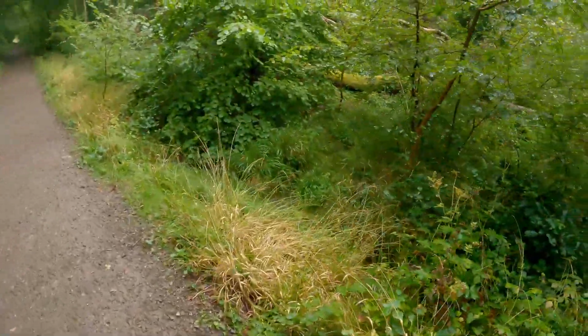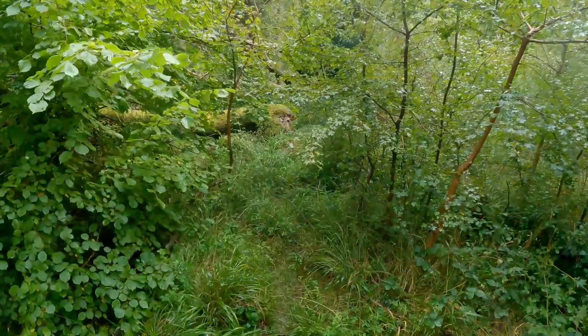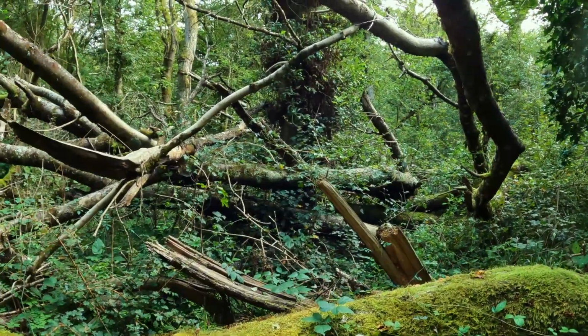So I used to go and sit over there. I couldn't get to the feeders from there, so I used to go down here, across there, and through here.